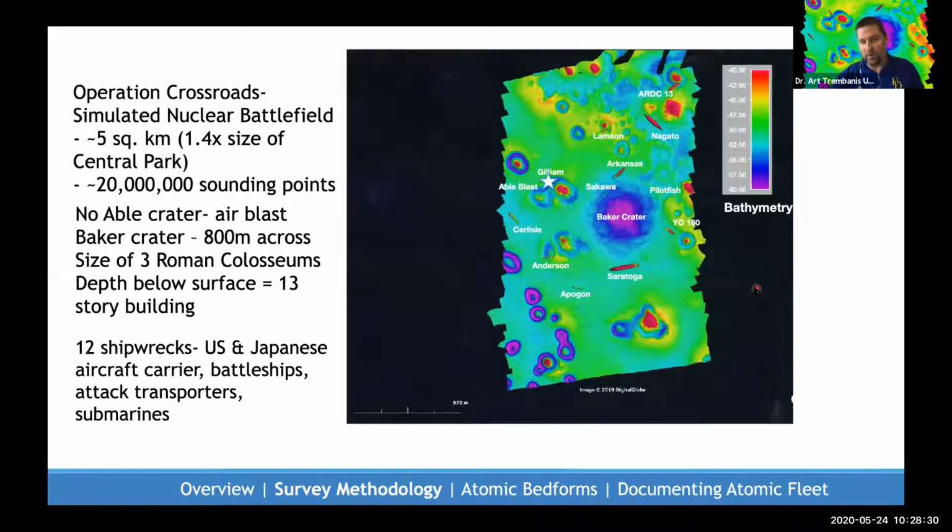And what it resulted in here is the first comprehensive map of what the seafloor at Bikini looked like. And this was by far the most remote operations my group had ever conducted. It was months of planning, 6.5 days to get there. And we only had an 8-day period once we were on site to try to map this entire area. For relative size, it's about 1.5 times the size of Central Park.